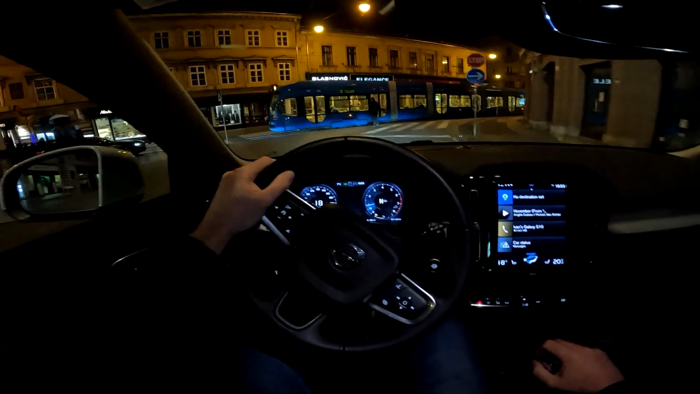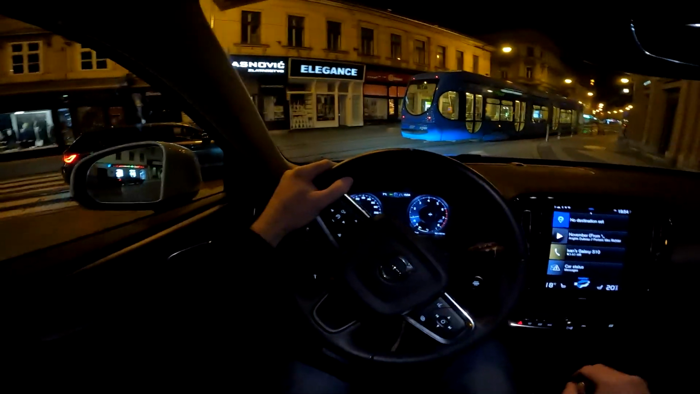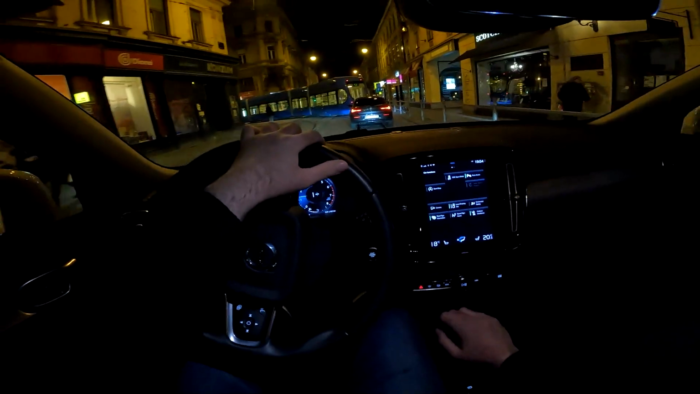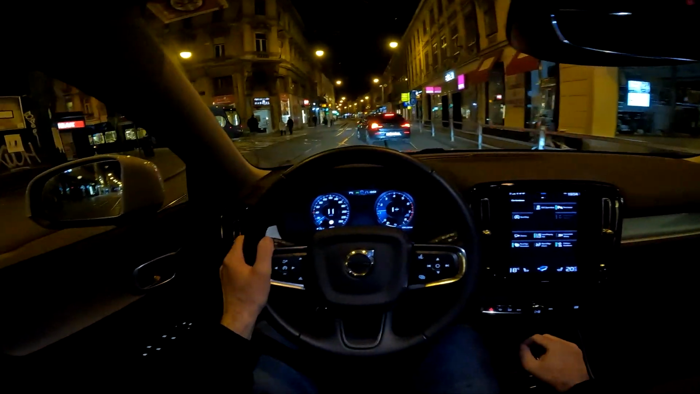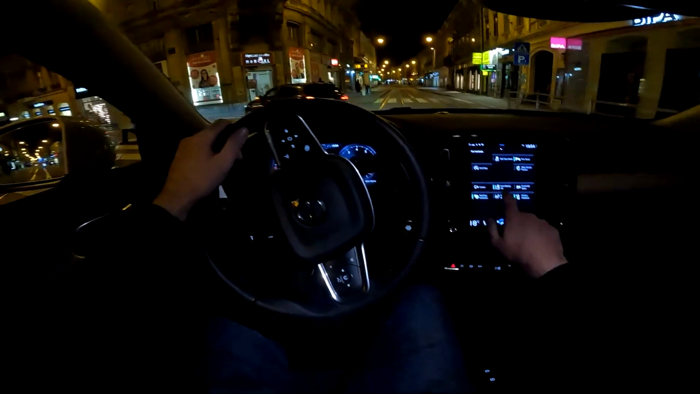So we are going to take a nice relaxed drive around my hometown of Zagreb. And first thing I'm gonna do is turn off the start-stop system. You do it here, so when you swipe it to your left, then you have all of the safety systems and driver assist systems as well.